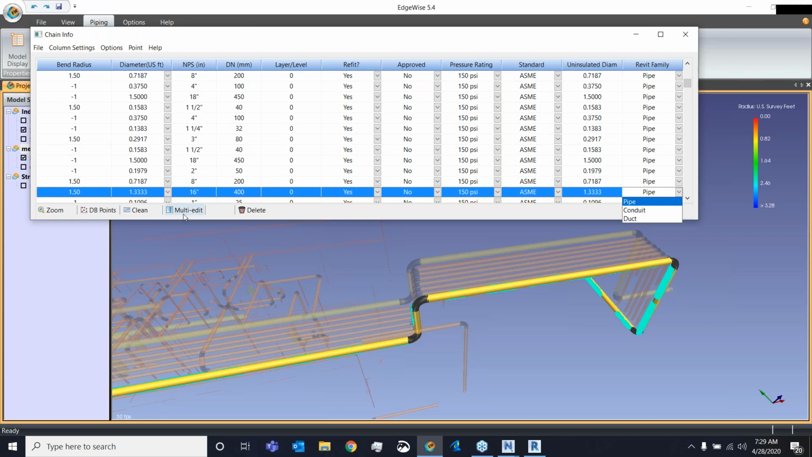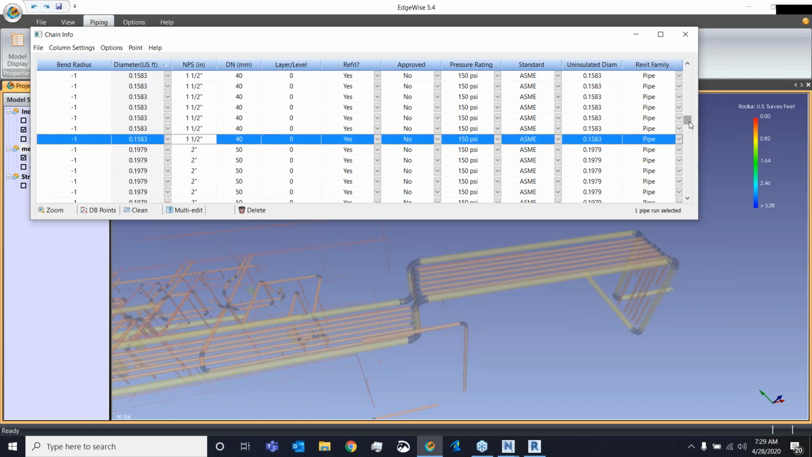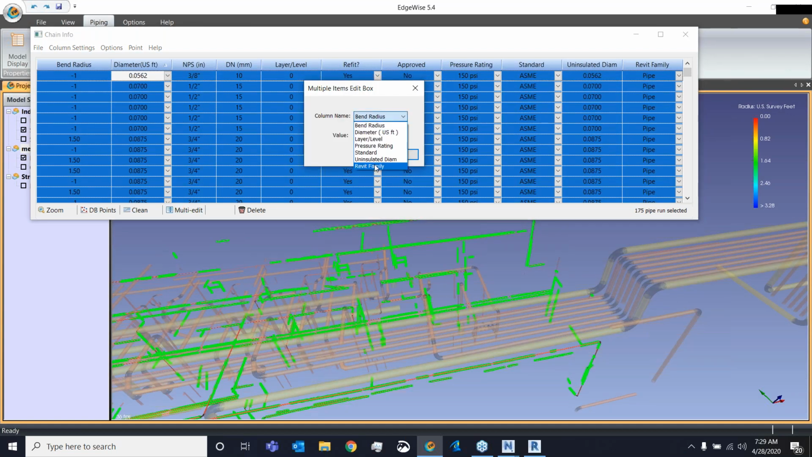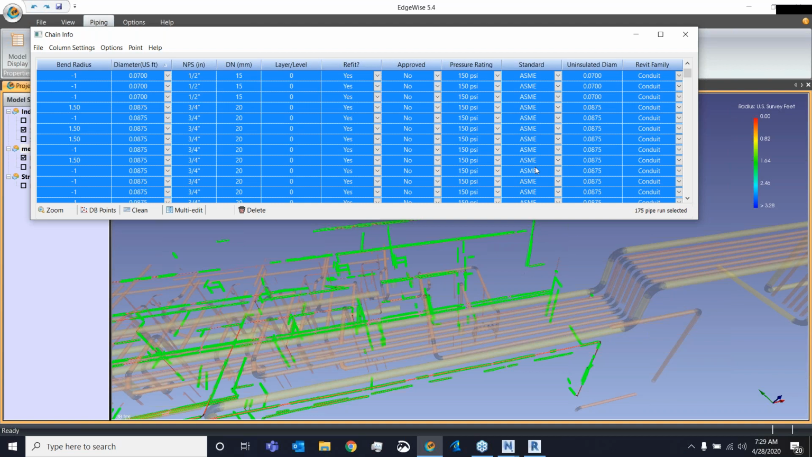Also down here at the bottom, there is a multi-edit tool. The reason I like to point that out is because, for example, I can grab everything, say below 40 millimeters, like so. You can see it's all highlighted in the background. I can then use my multi-edit, change this all to Revit family conduit, and now this would all come into Revit under that conduit family database.